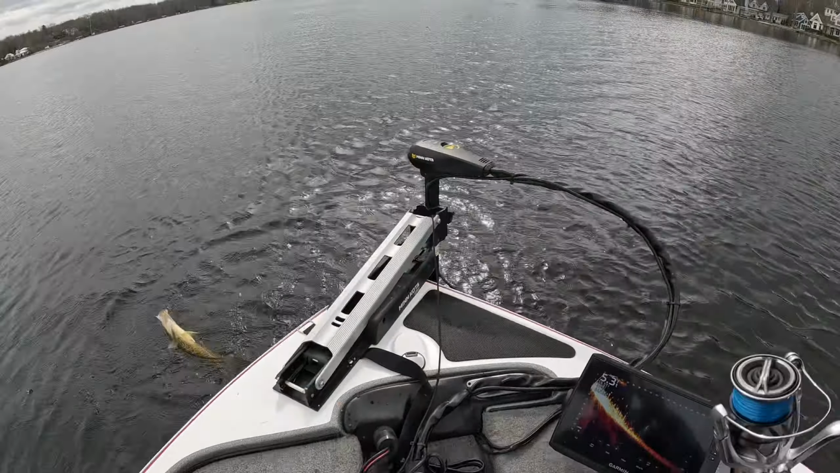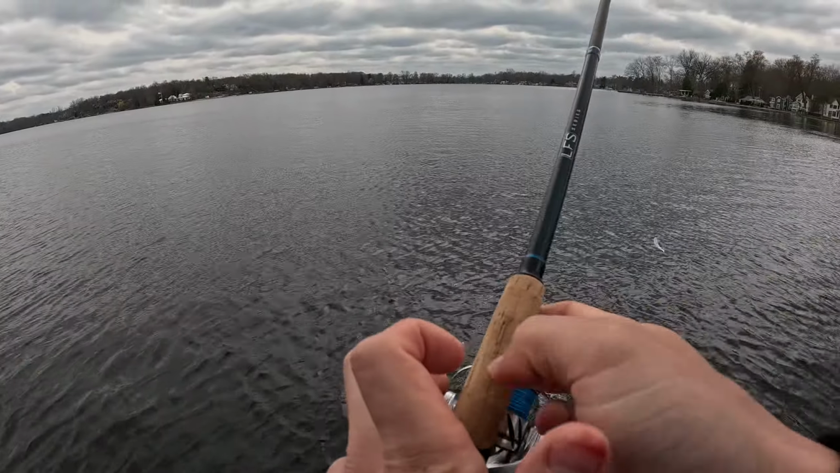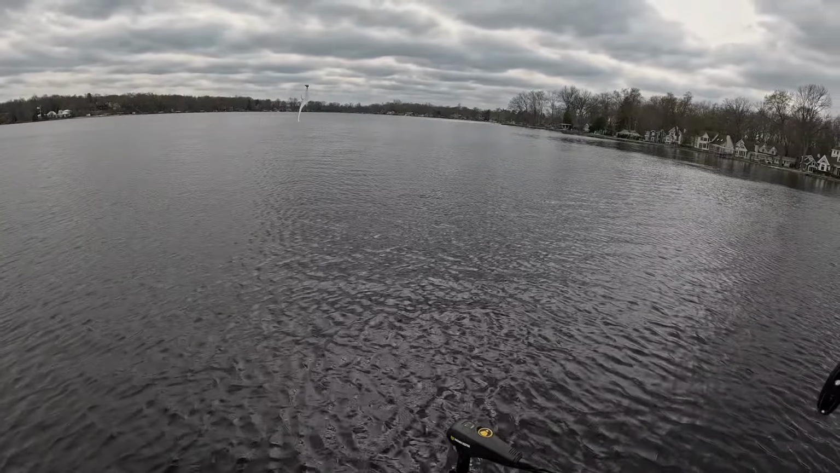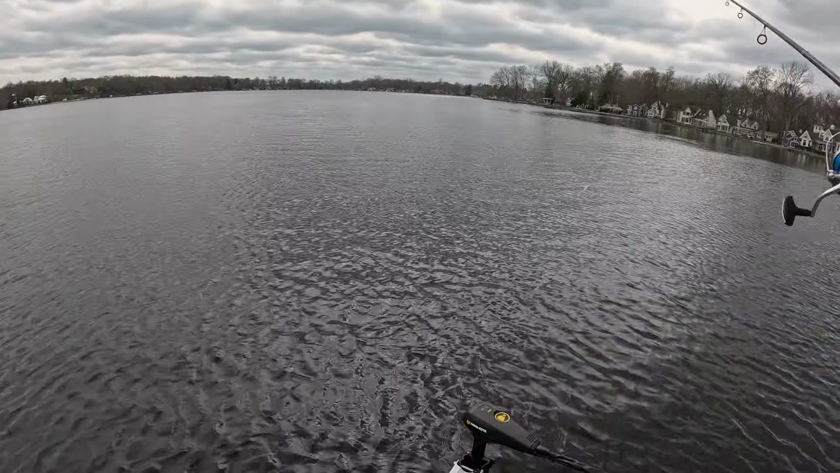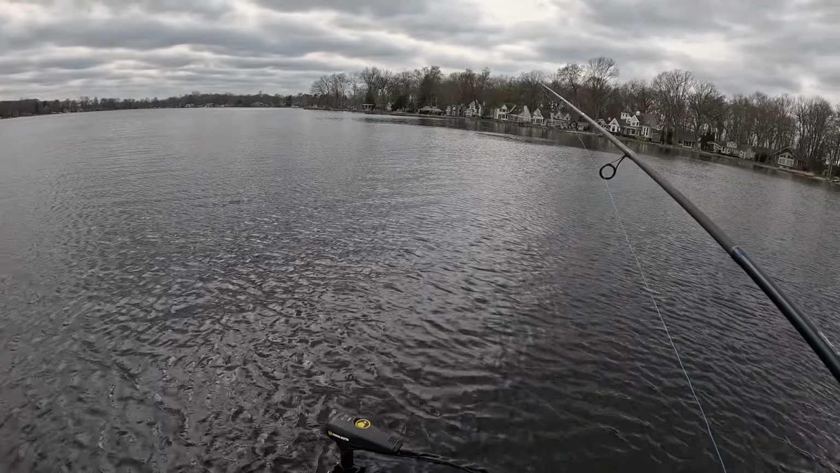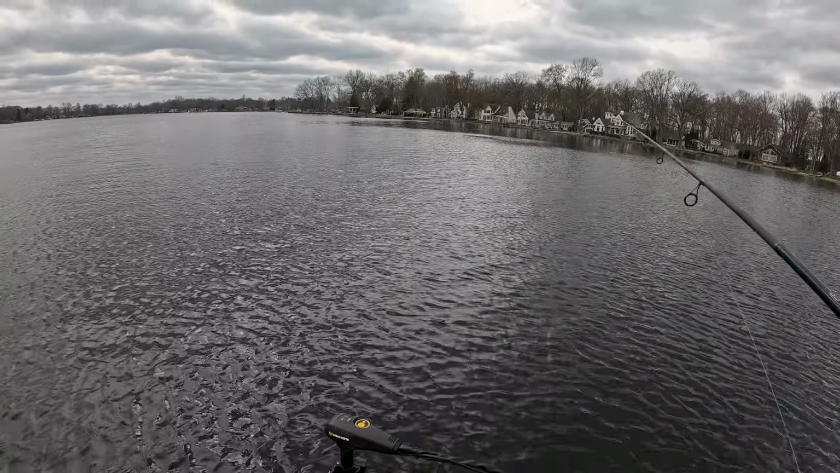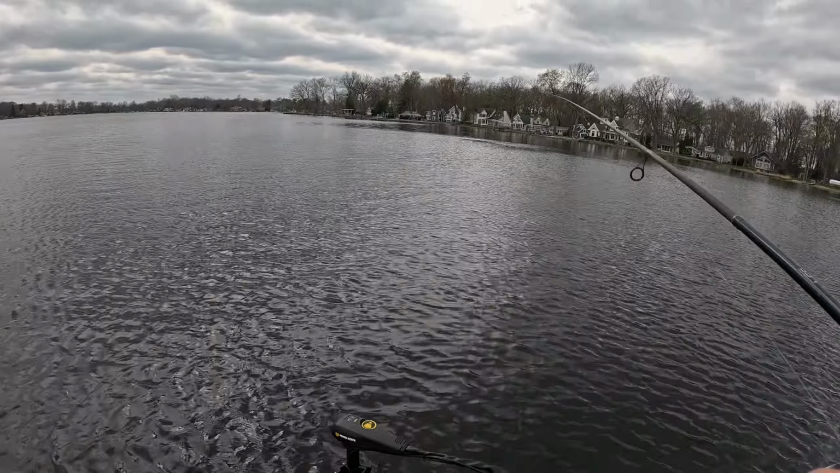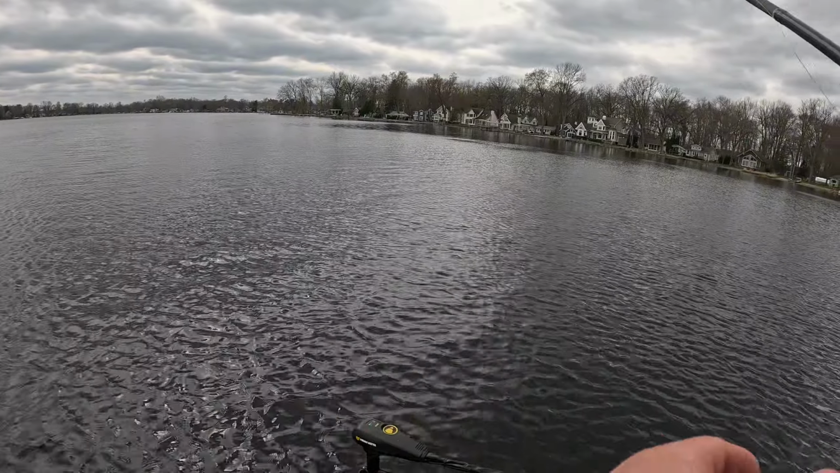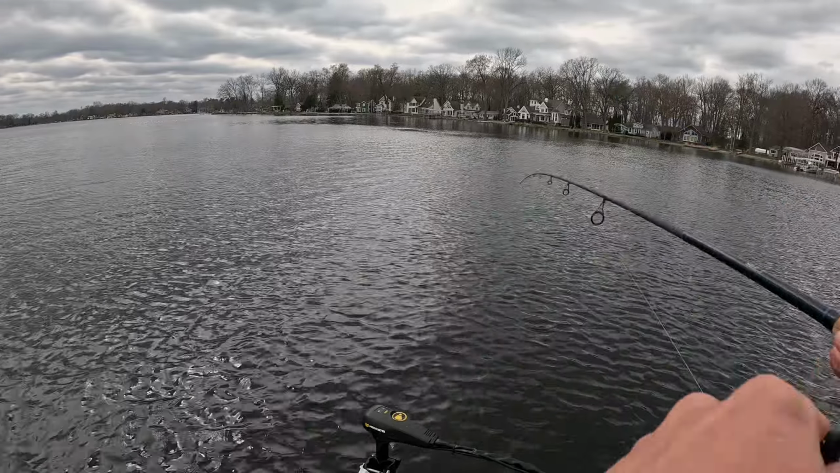They're hammering it. So basically I was just scanning around looking for bass, and I came across these guys. Being new to Livescope, I was just gonna throw at anything. I don't really know exactly what is what so far, so I'm just trying to experience it and get better at pitching to moving targets.